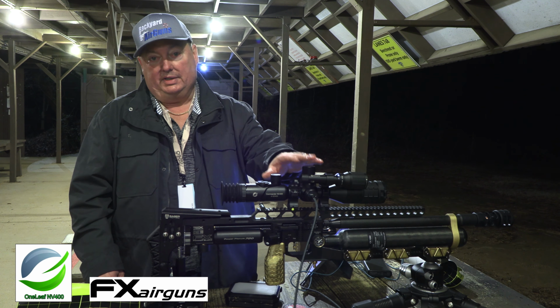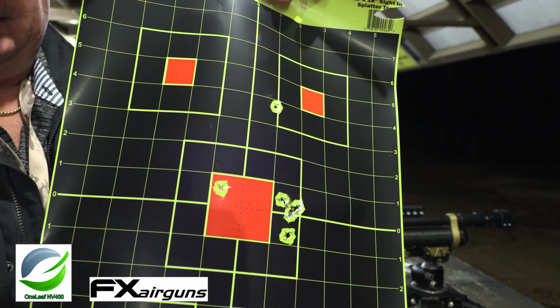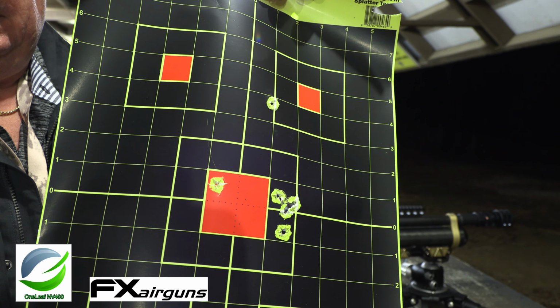This is 100 yards. I was able to get one on the target here. Once I got one on target, I used a one-shot zero and sighted it in. There's 5 shots at 100 yards, actually 102 yards, in pitch black.